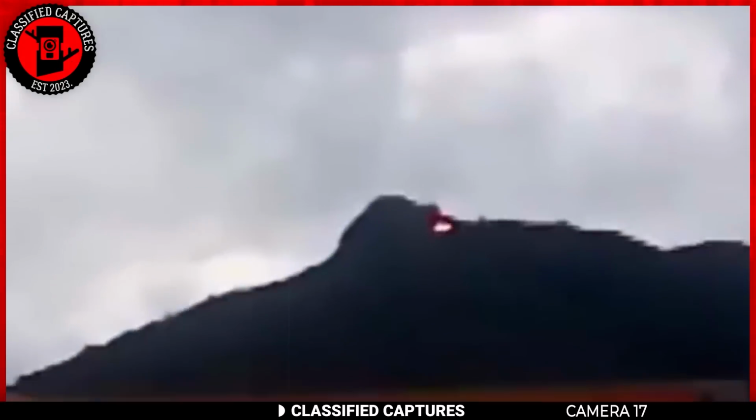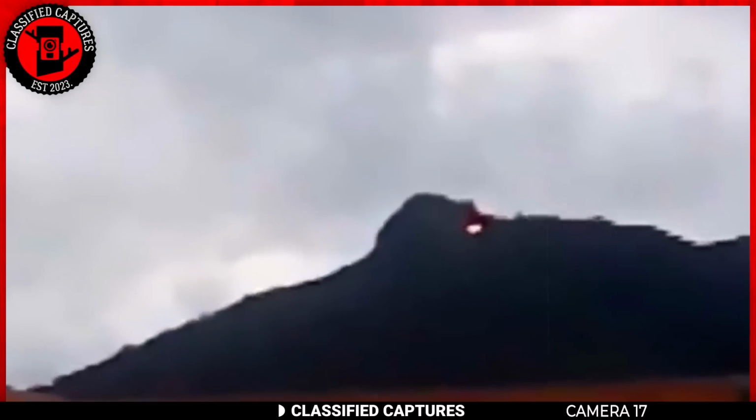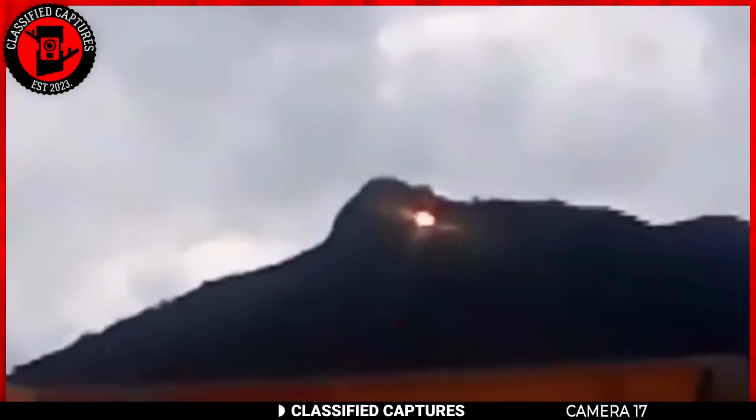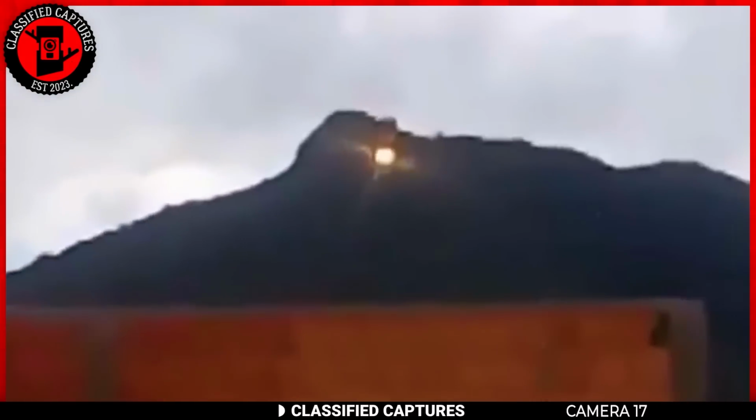In yet another account of the alleged ball of lightning, a man and his daughters witnessed the glowing orb materializing in the sky above a mountain and descending slowly.